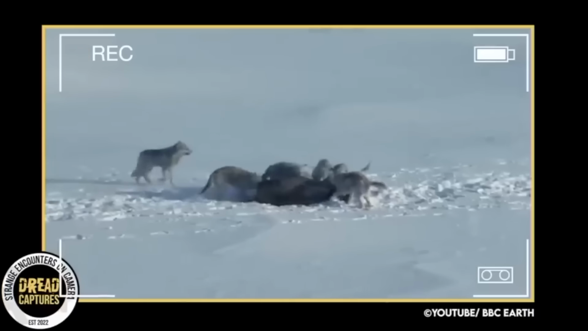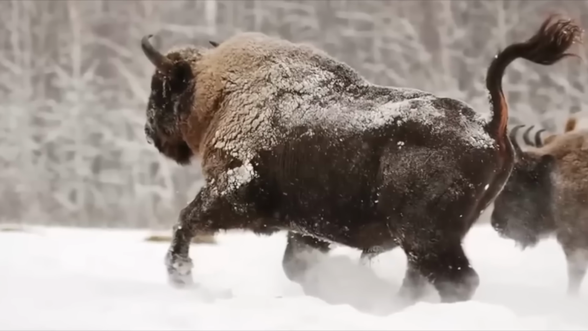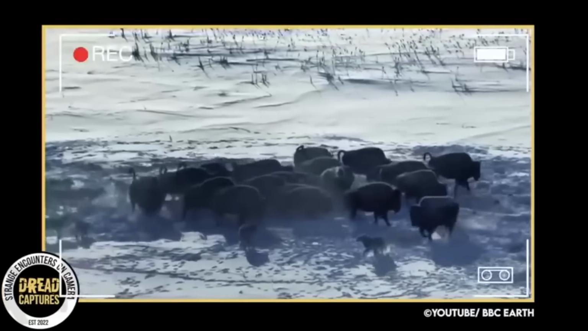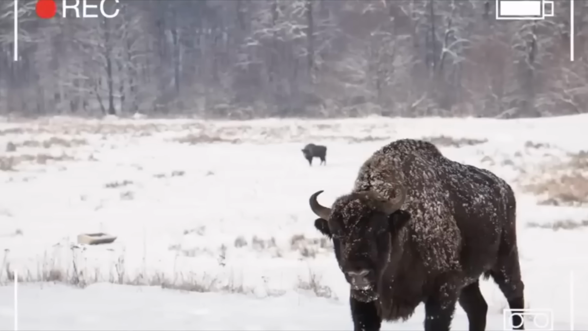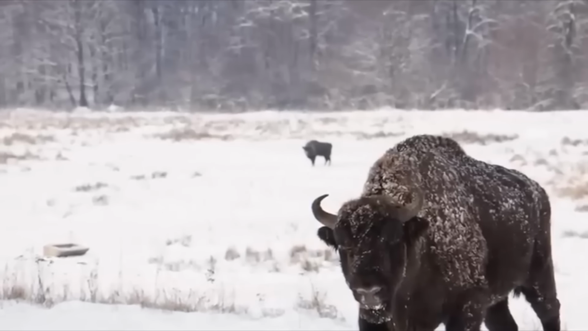Additionally, bison are not known for displaying intentional or planned behaviors when facing predation. They are more likely to react based on their instincts and drive to survive." Nonetheless, whatever the situation, this is an amazing camera capture.